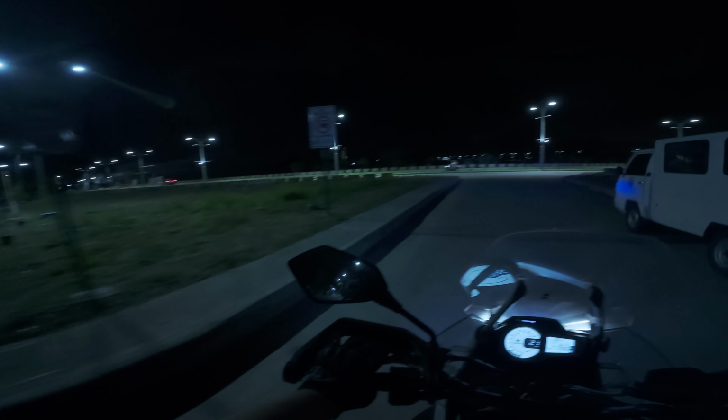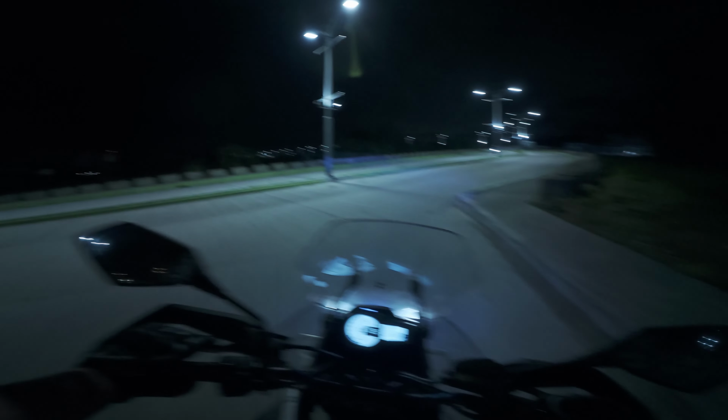Let me go this way. This here is the new area of Maple Grove. Like I said, it's not done yet, but it is pretty huge.